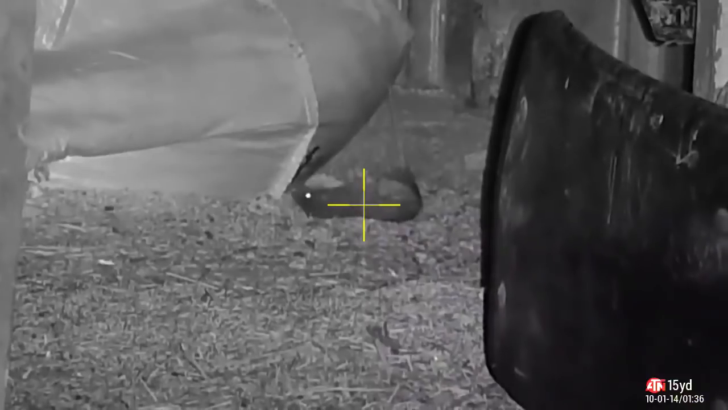Take a shot on this one. Completely misjudged the range, and I hit the tarp bag in front. Never mind. Look starts to change from here. Double tap this one. His tail's going, but it seems at the time that it wasn't a clean kill.